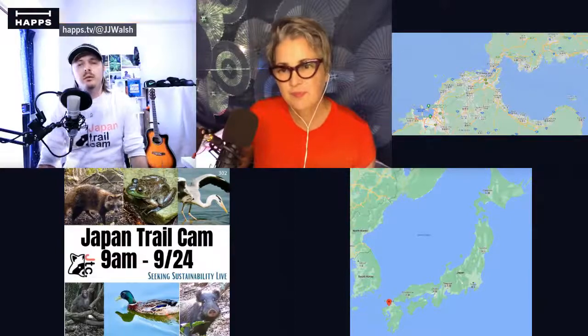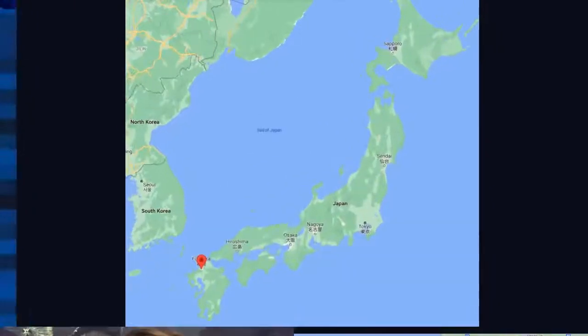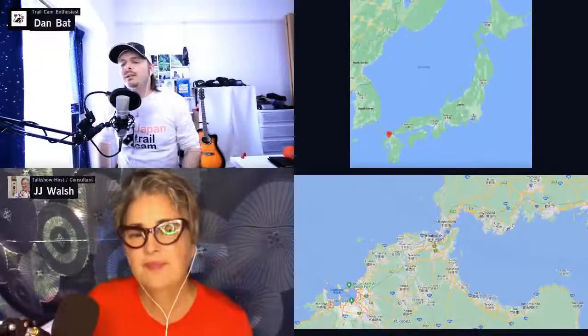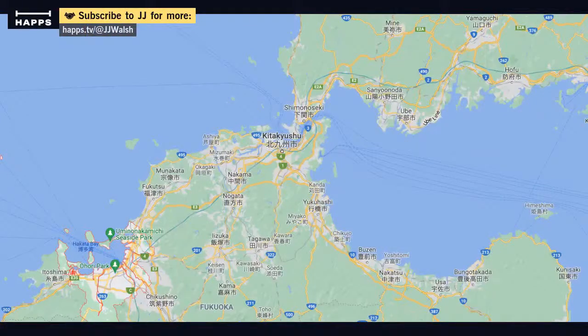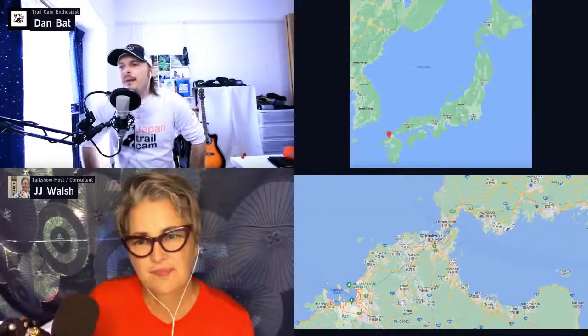Definitely. We are located in Fukuoka, which is in Kyushu, the southern island of Japan. It looks like we have a map pulled up there, and you can see where the little red marker is. It's the northern part of Kyushu in Fukuoka. Specifically, we're in Kita Kyushu, which translates to North Kyushu. You can probably see it at the very top there, where the main island of Japan, Honshu, and Kyushu connect around Kita Kyushu and Nogata.